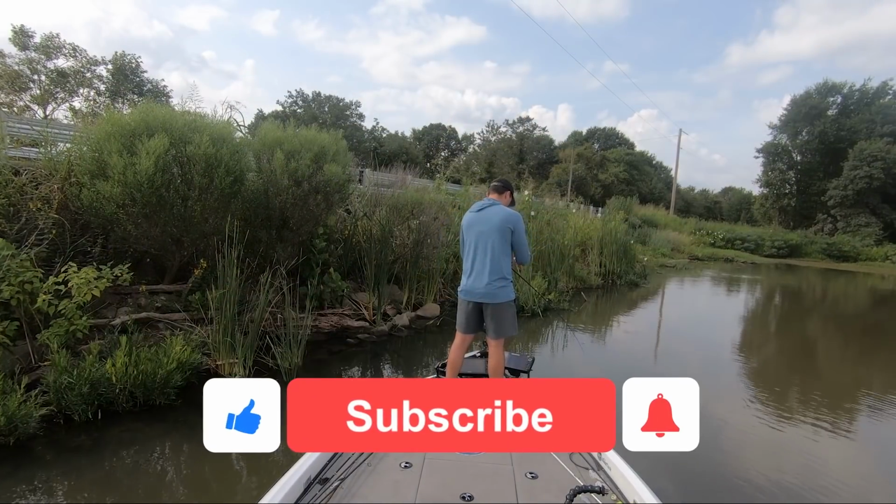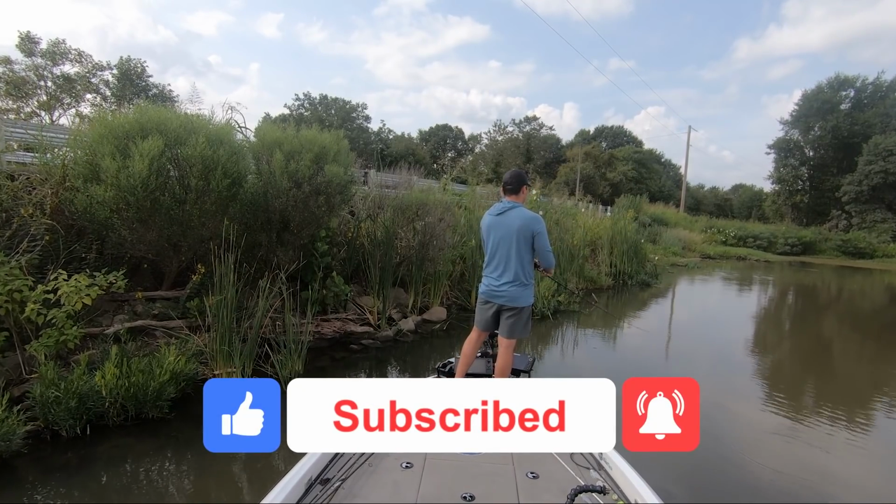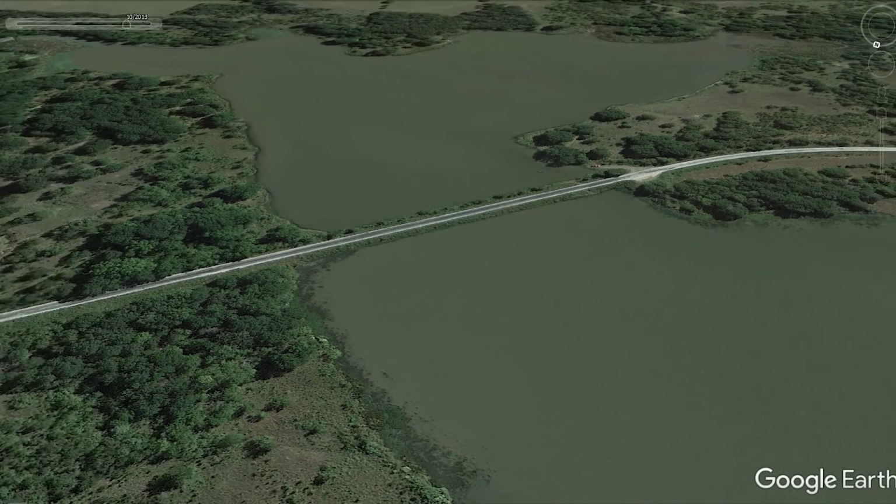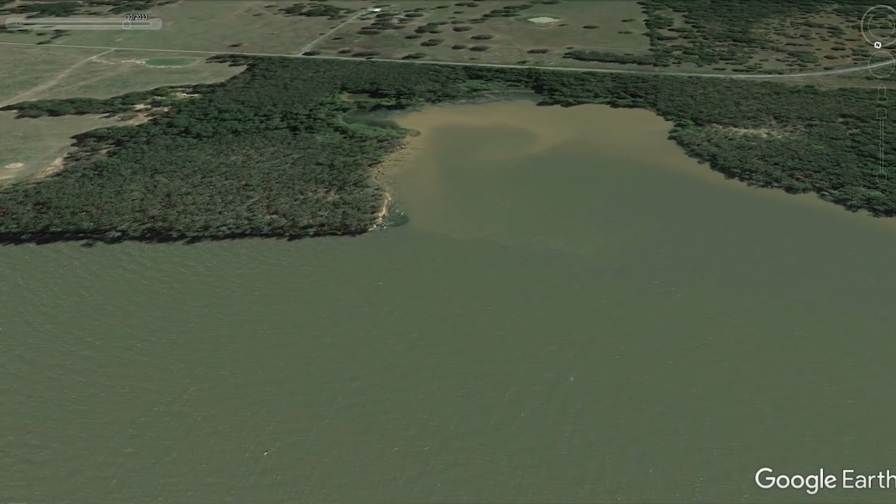I tried replicating this area in a few other creeks, but didn't have any success. I was now 4 hours into my day and didn't have a single fish in the boat. Because the shallow bite was so tough, I decided that I needed to abandon those shallow fish and go back to my strength, which is fishing offshore.